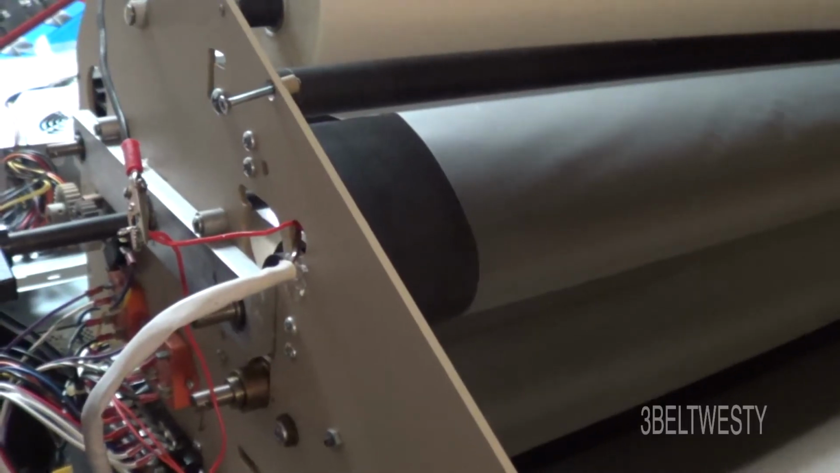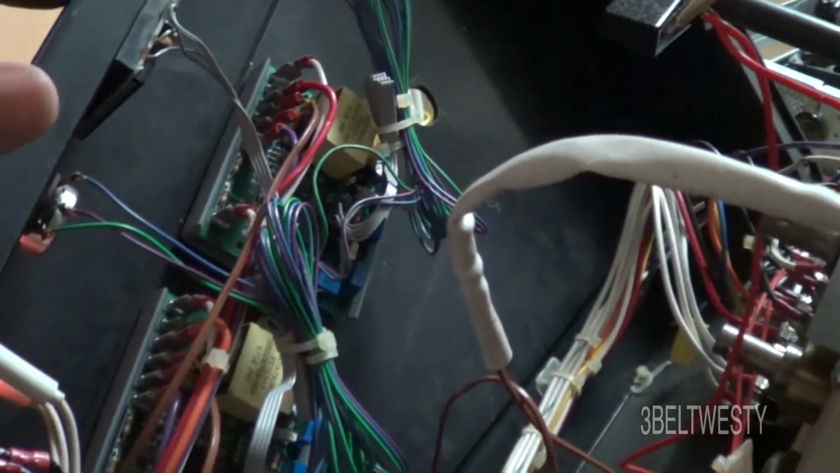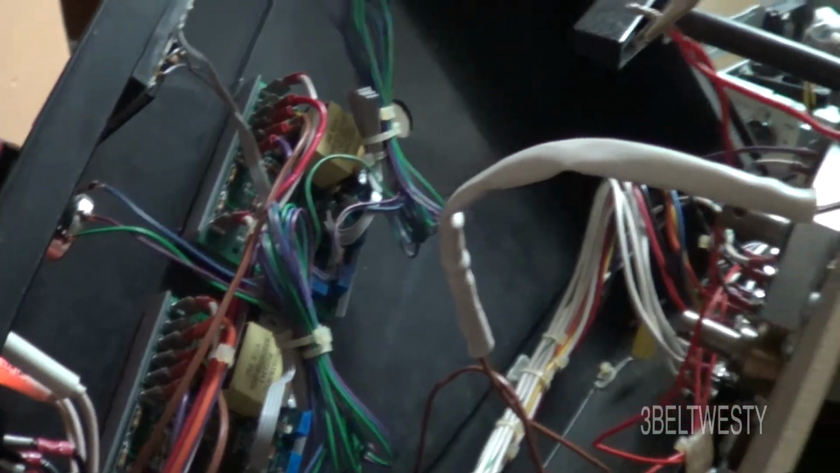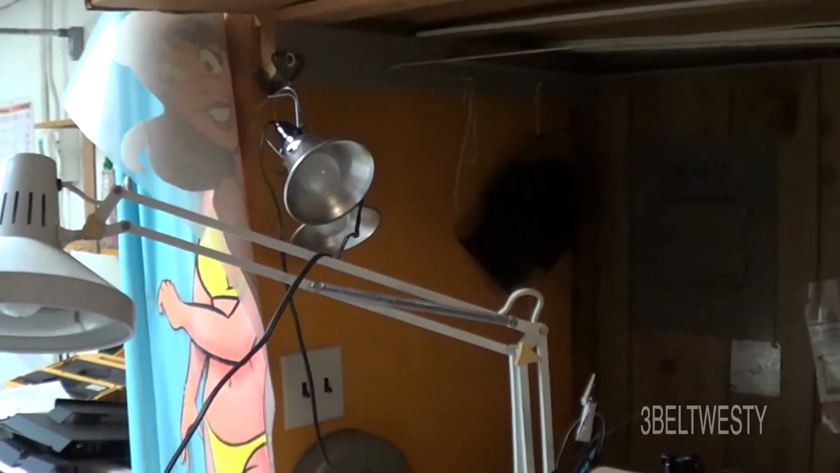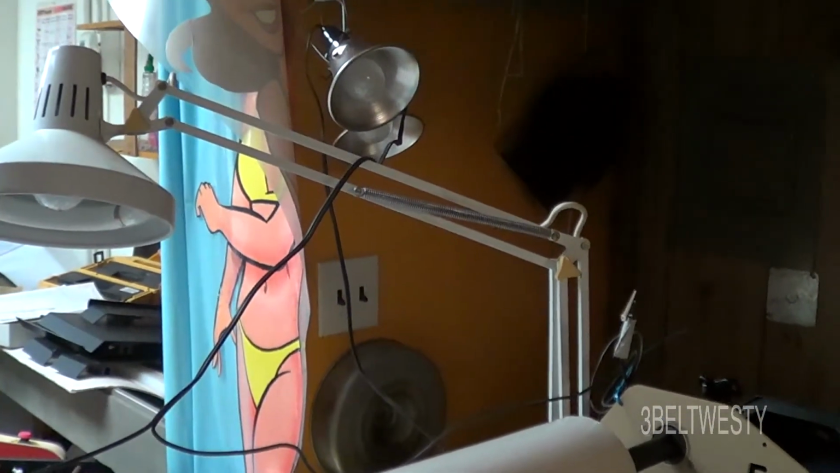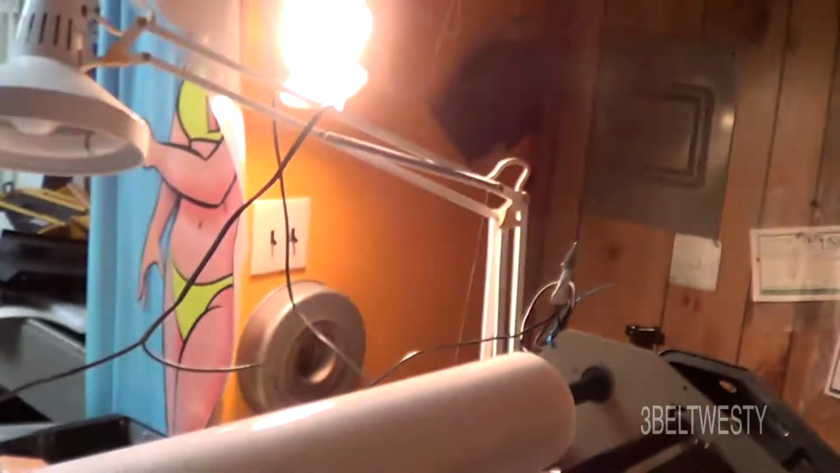Okay, got the heat shoe in there, got it hooked up to the temperature controllers, and then I've got my lights across there that have 210 volt bulbs in series. So if I turn up the control here, they come on.